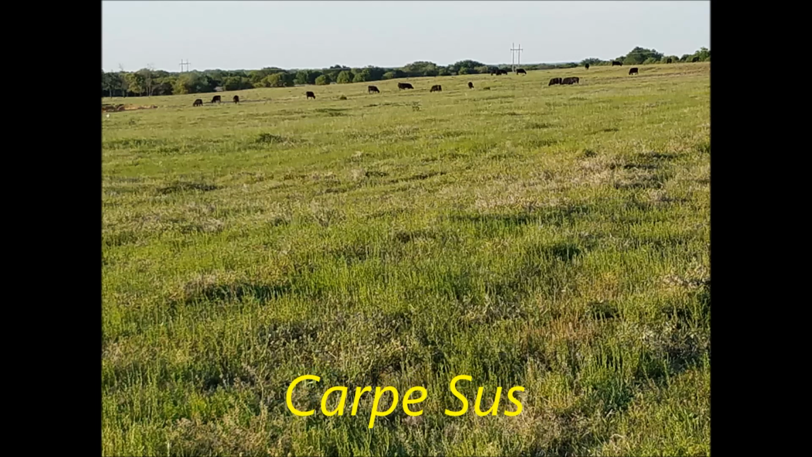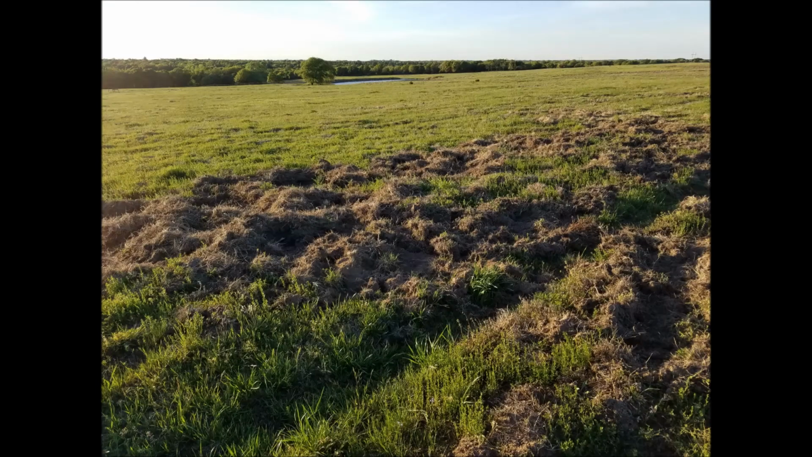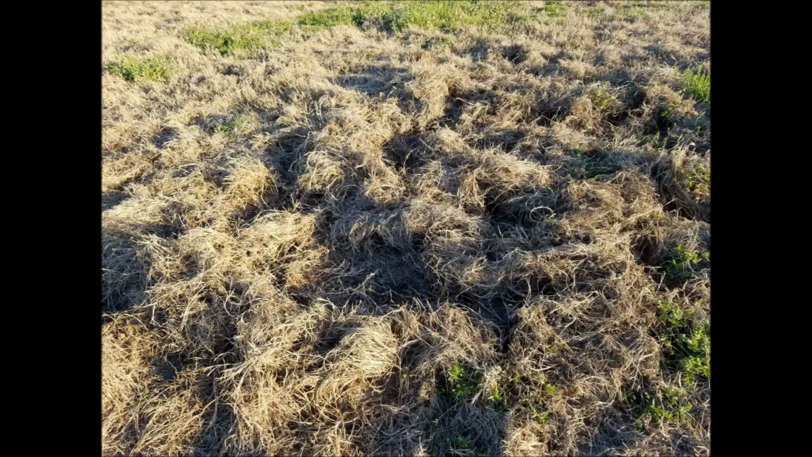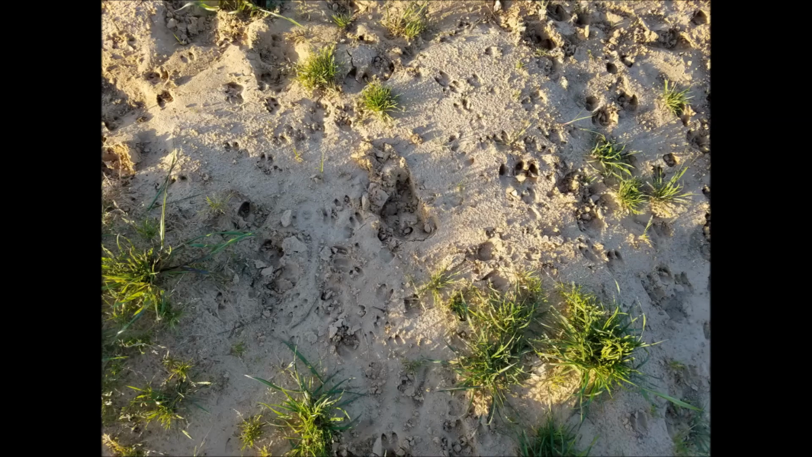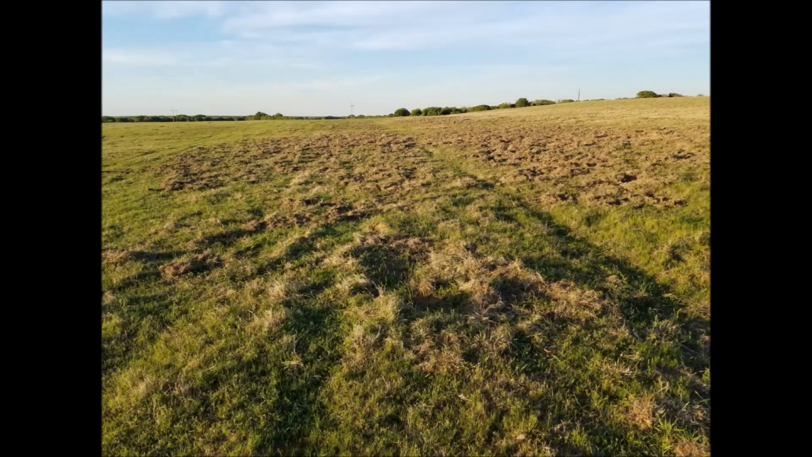Carpe Sows, when hunting up in St. Joe, Texas, where 2 nights prior I'd seen hogs on the adjoining property, but they wouldn't come across the fence. Well, they've come across the fence and have done considerable damage. This is damage you see to the middle pasture area. This is the gateway area between pastures where you can see all the footprints. And then they did a lot of damage to the north pasture as well.